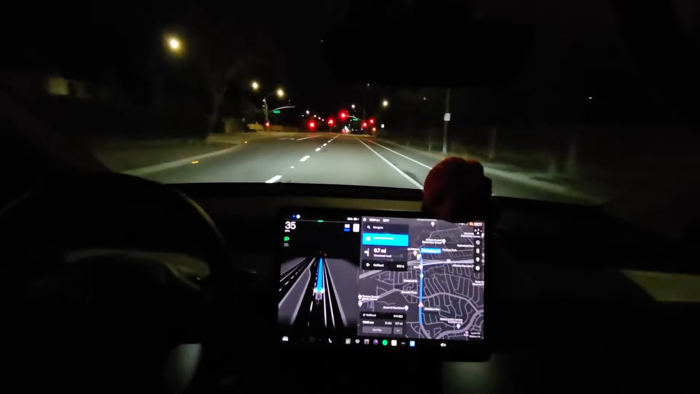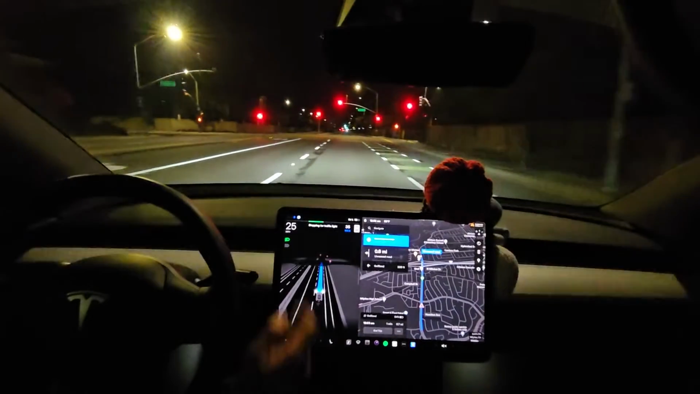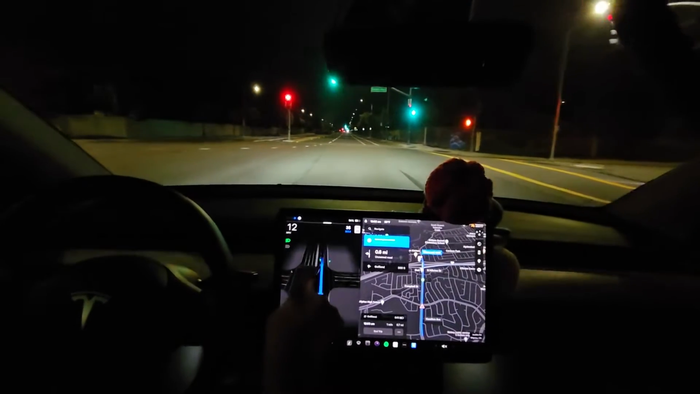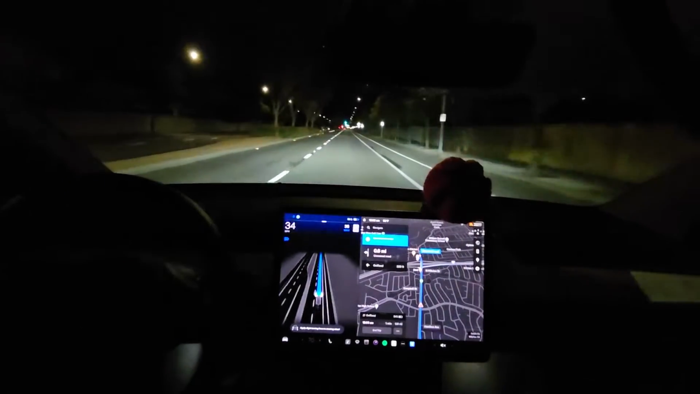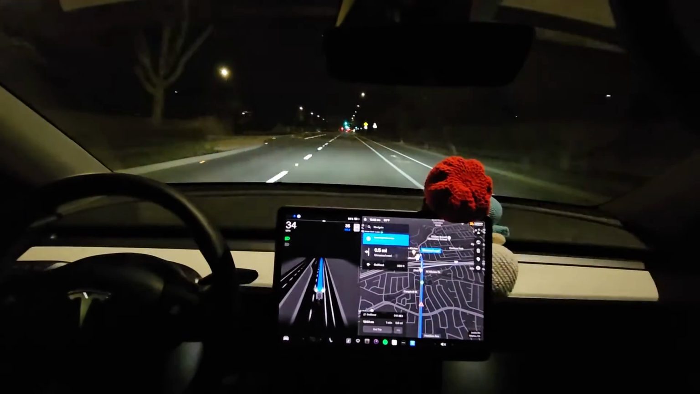We're getting to the red light. It can see it. The visualizations are nice because you can see what it's looking at. You can actually see the light. The area around the lights that it's paying attention to are blue, so you know which ones it's looking at. It'll turn on the high beams automatically and turn them off again.